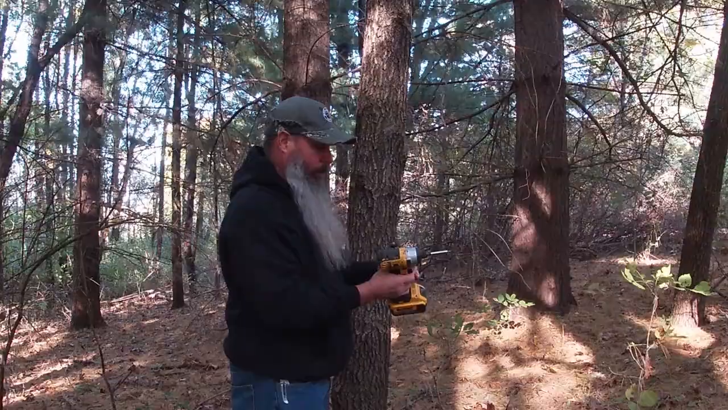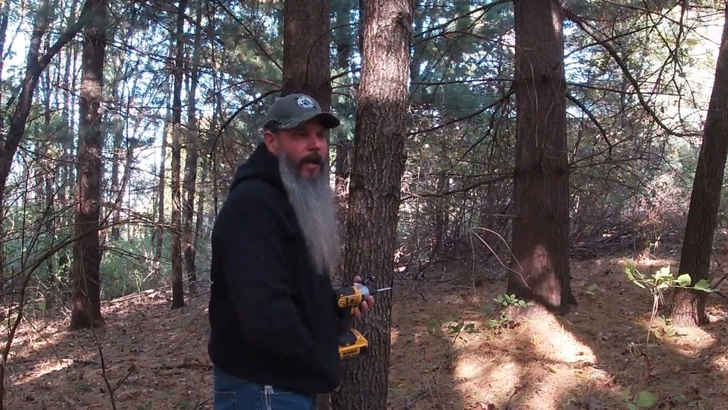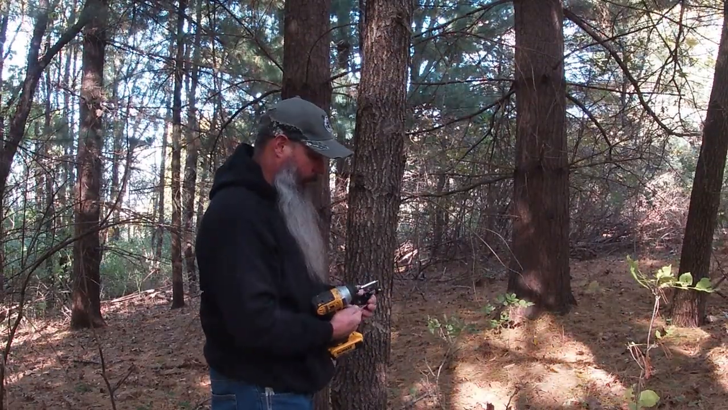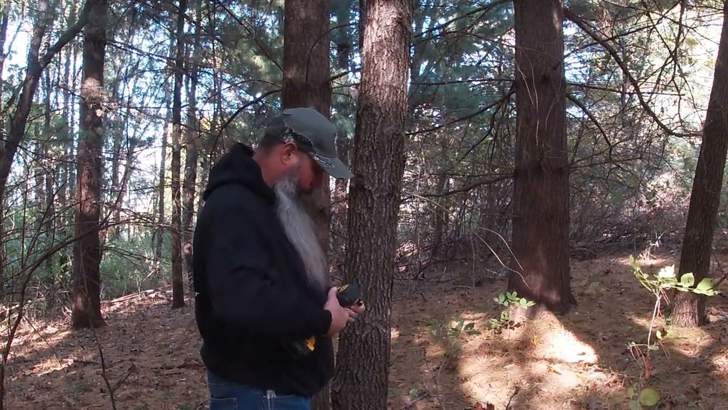So I'm going to just use some screws and put it on there, and because you got to screw it onto the tree, I'm not going to use the strap. It comes with a strap you can use too, but I'm just going to screw it to the tree and go from there.